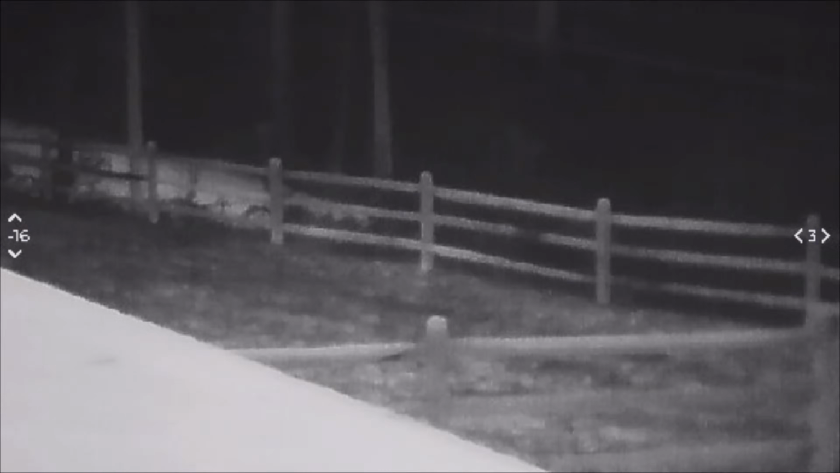Just looking down my property, you can kind of see with the white hot what these look like. There's someone on a bike. They're probably 70, 80 yards away, something like that. Did not know they were there before, so pretty sweet that this picked them up.